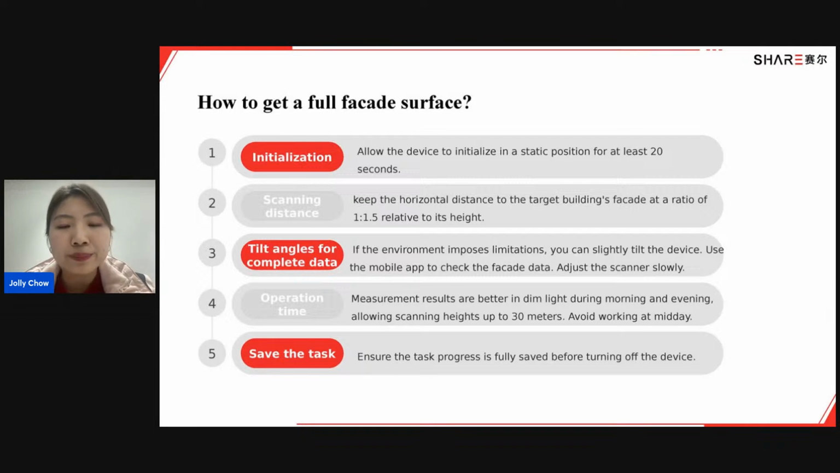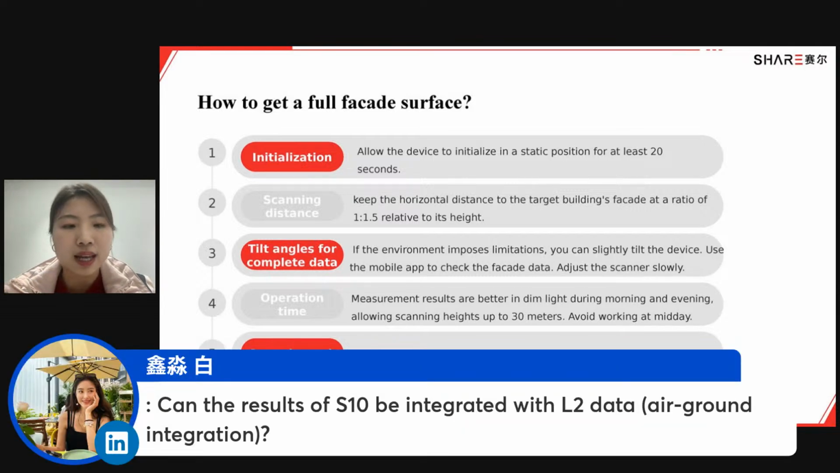About operation time, we recommend you to scan in the dim light during morning and evening.